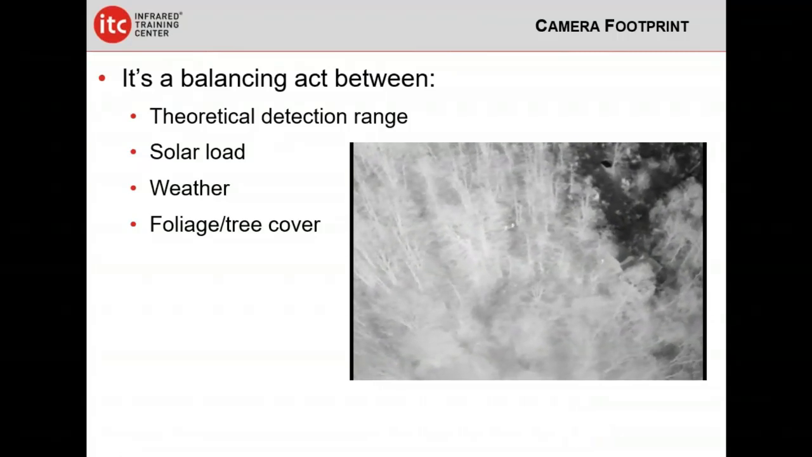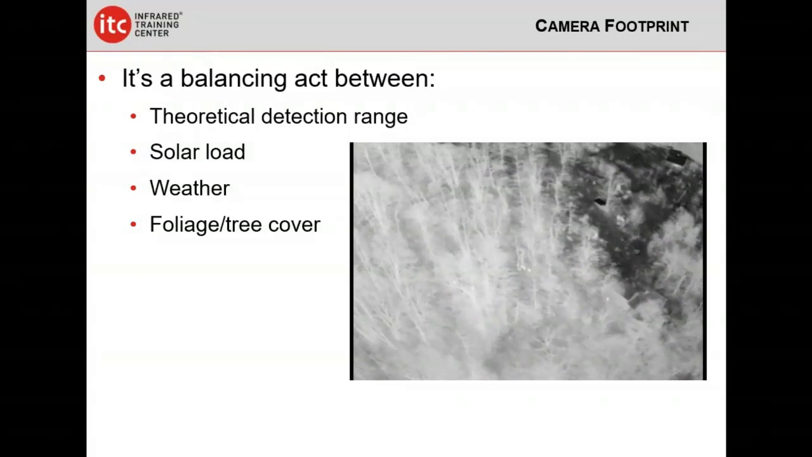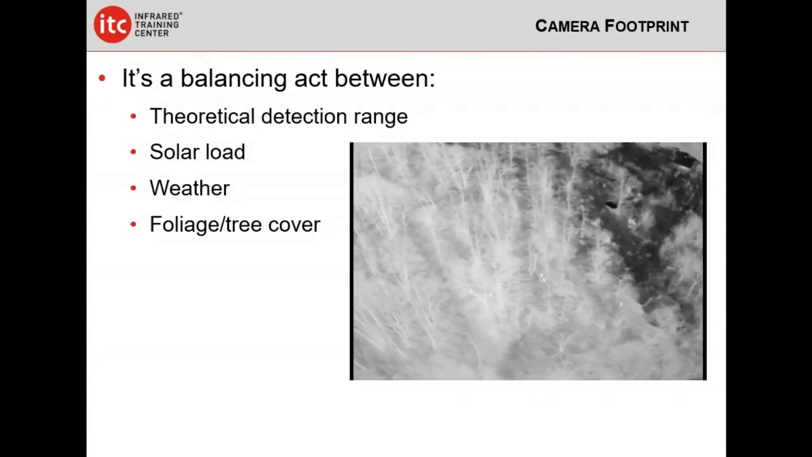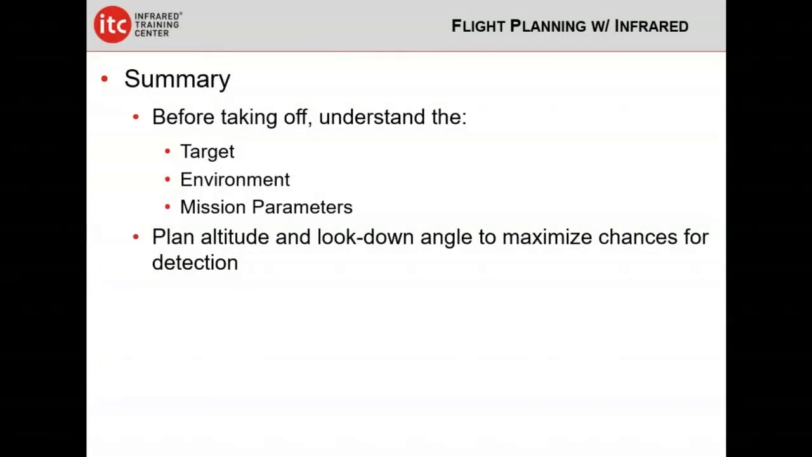Now, he's taking it, again, this is Switzerland, this is in the Alps. He's taking advantage of the fact that he's letting the topography work for him to allow him to see diagonally through the trees a little bit better. And then he looked up and realized he was about to run out of battery and needed to scoot home. But anyway, that was actually a really good example of how this can be done correctly.